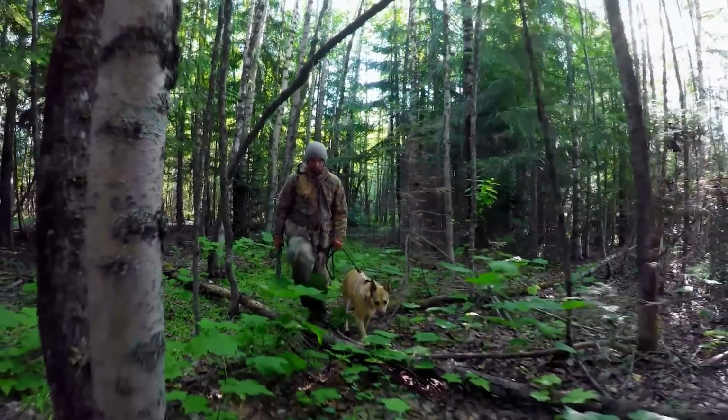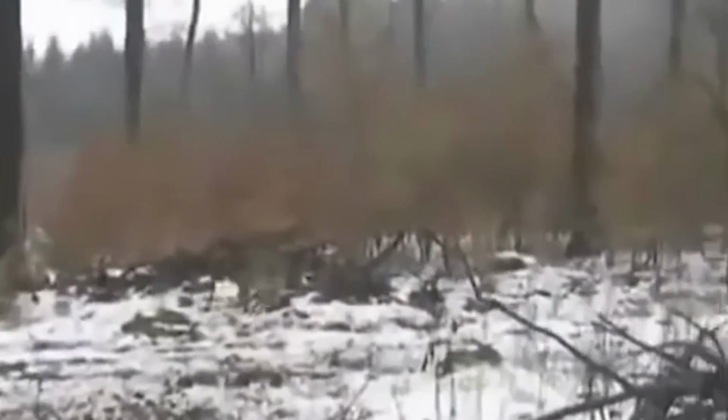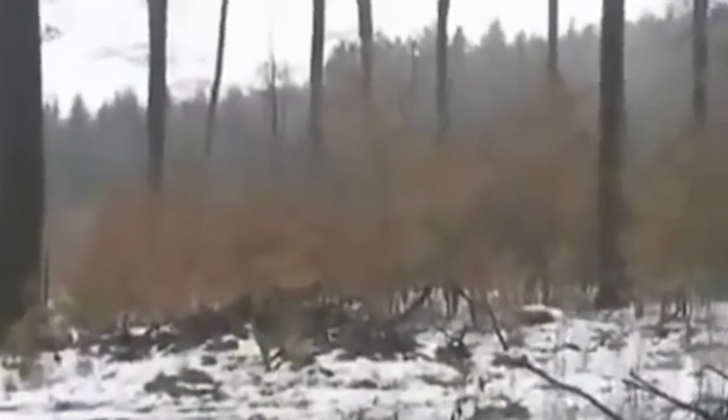A levitating girl. So this Russian guy was out walking in the woods with his dog, having a nice stroll. Suddenly, his dog stopped listening to him and started barking at something. That's when the guy decided to point his camera in that direction. And guess what? He recorded something that shocked not only him, but the whole world.